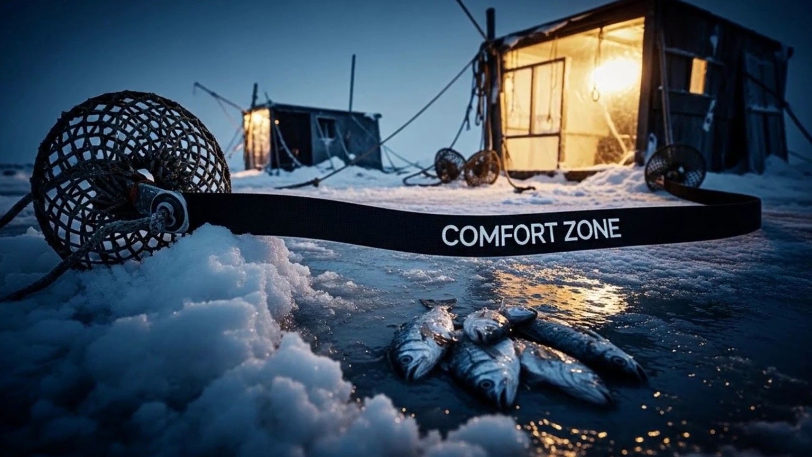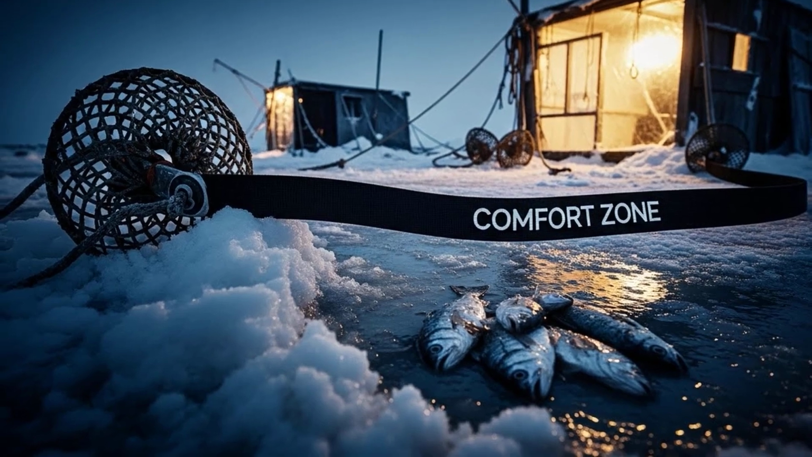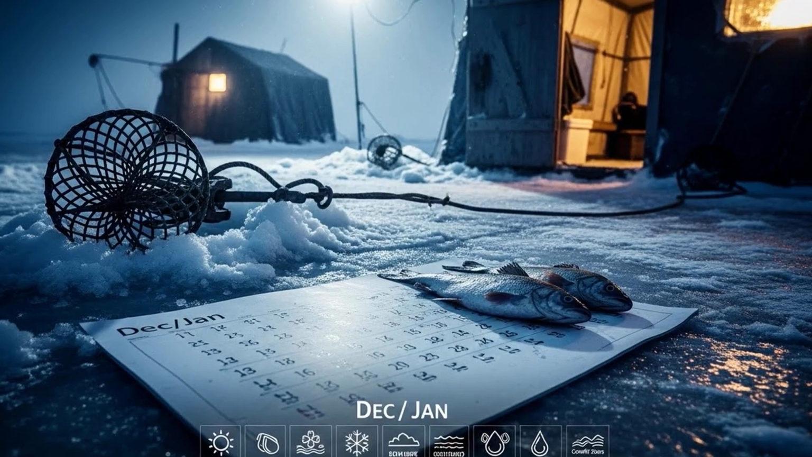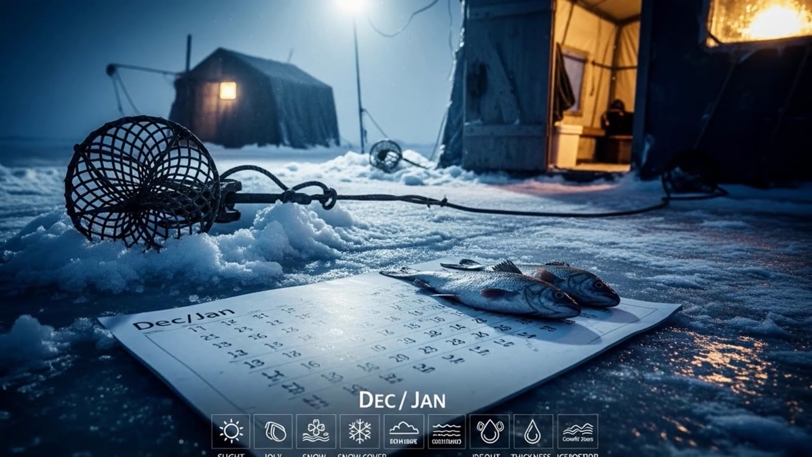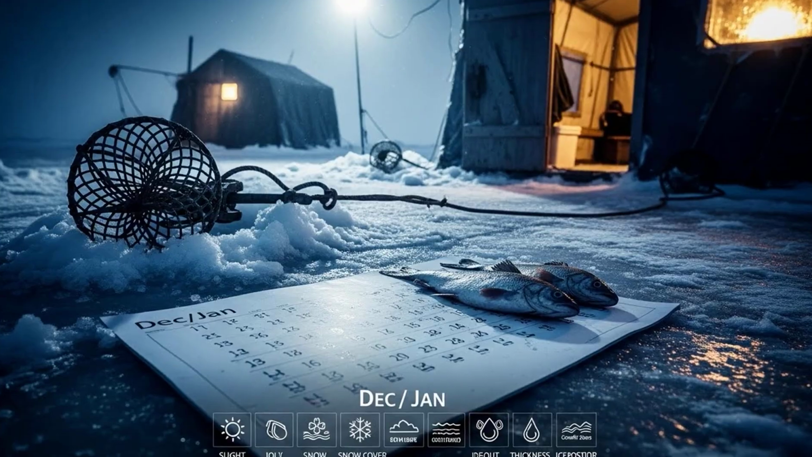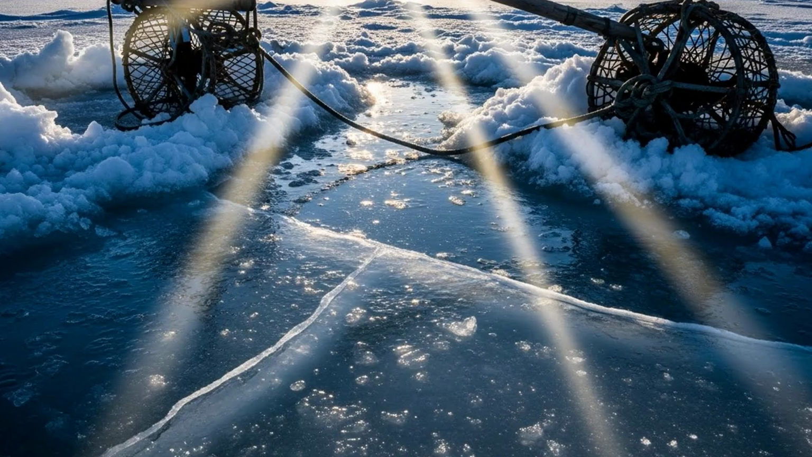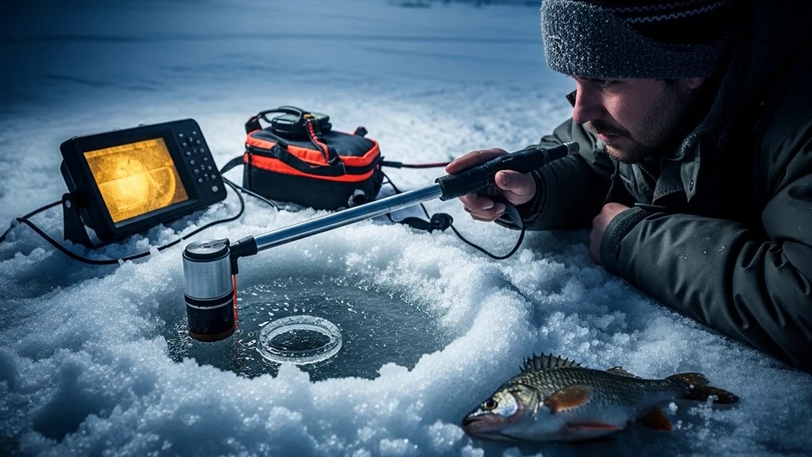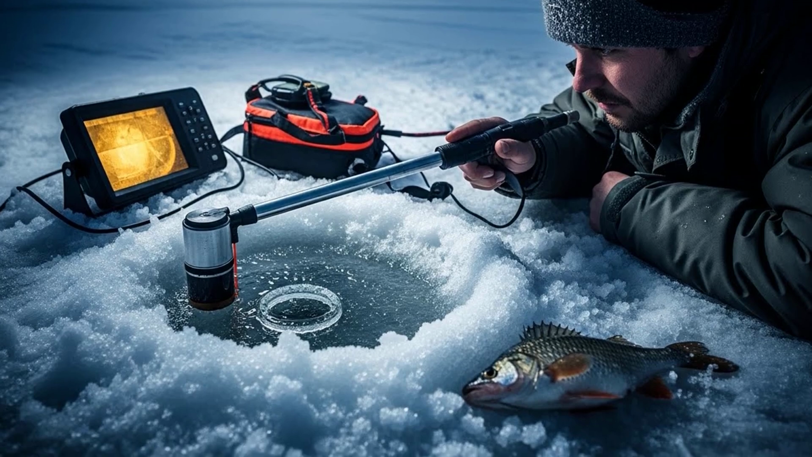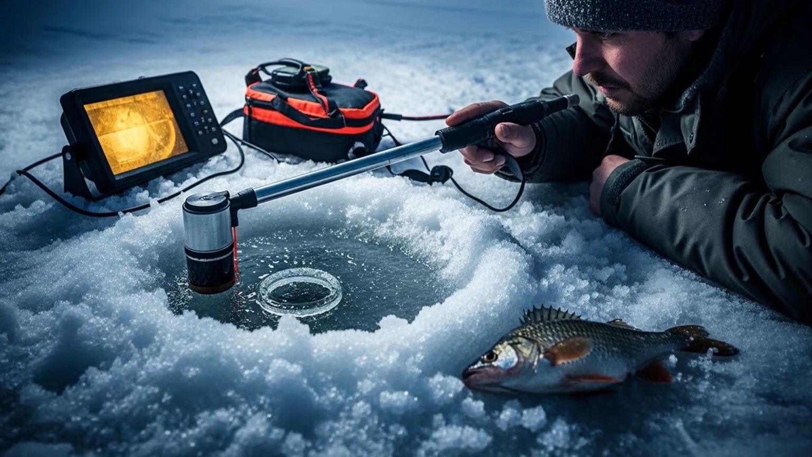This comfort zone is a dynamic, living thing. It can be 5 feet thick or 10 feet thick. It can be 10 feet down one day and 15 feet down the next, depending on snow cover, sunlight penetration, and how long the lake has been frozen. Your job as an angler is no longer to find a spot on the bottom, but to find this invisible layer of life in the middle of nowhere.